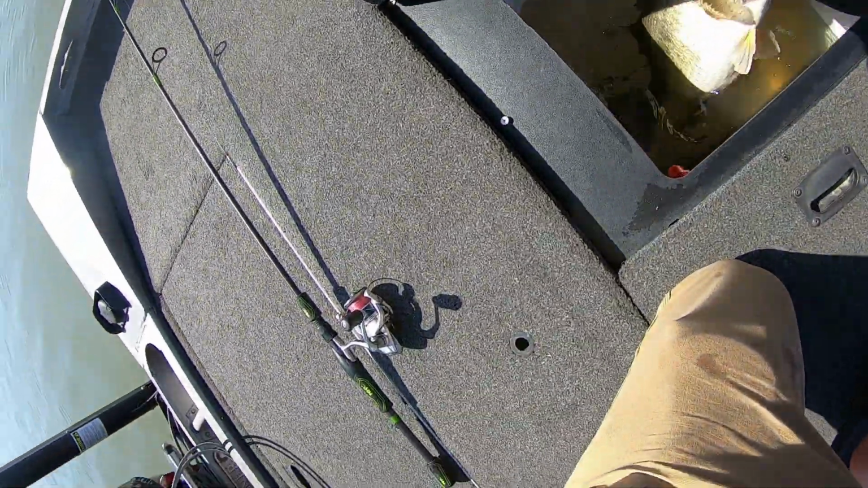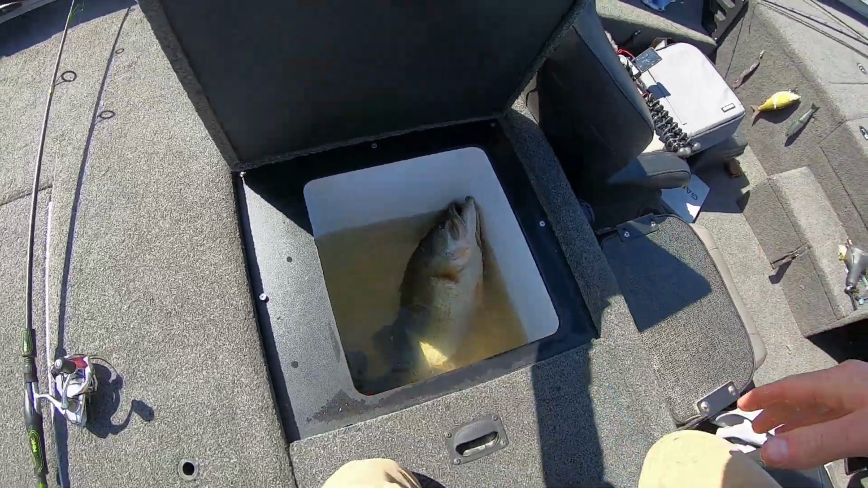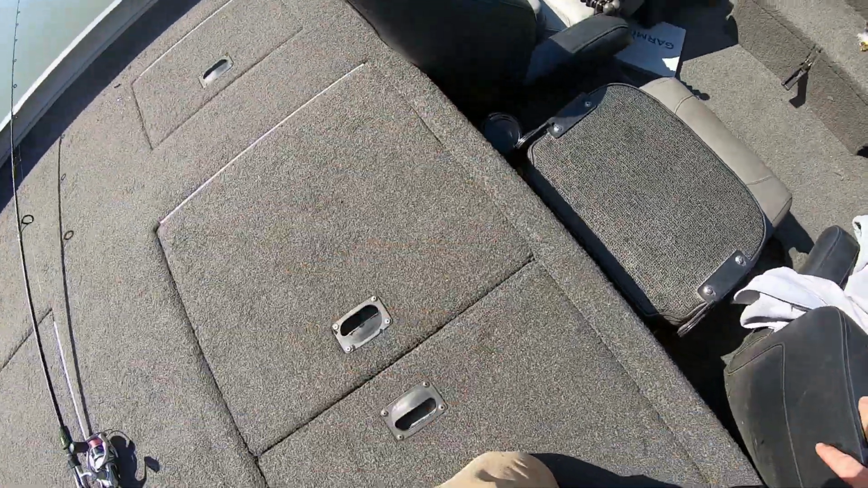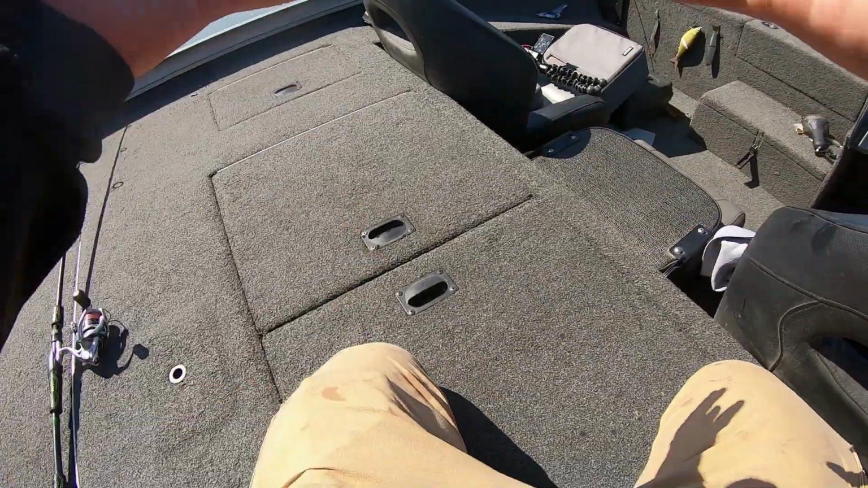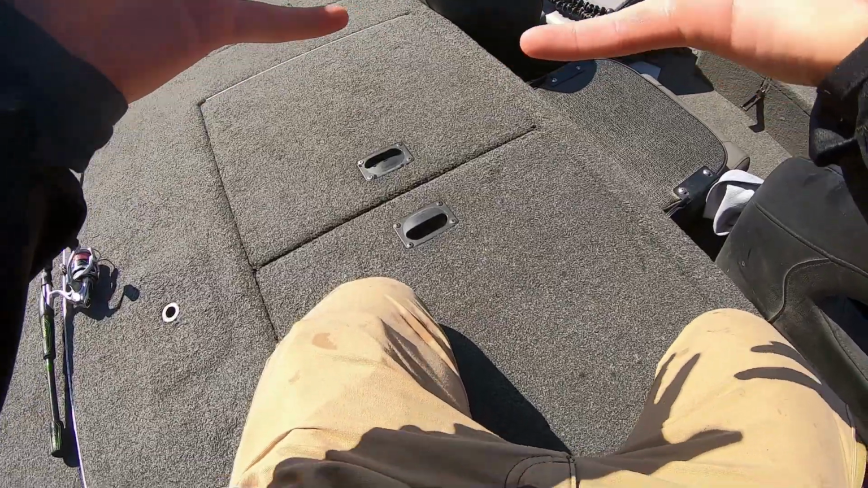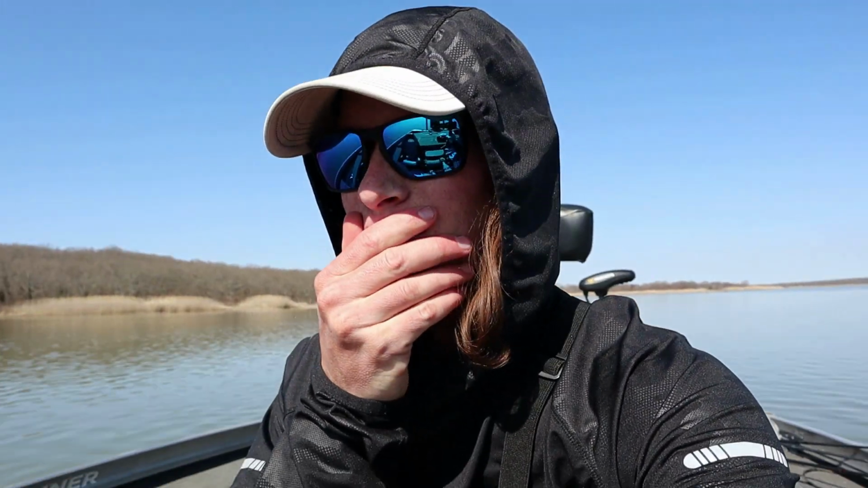Oh my God. Put him in the well. Wow. I think it's over 8. It's probably close to 9. You guys saw how long I left my bait in there just waiting on that fish to pick it up. That fish is big.